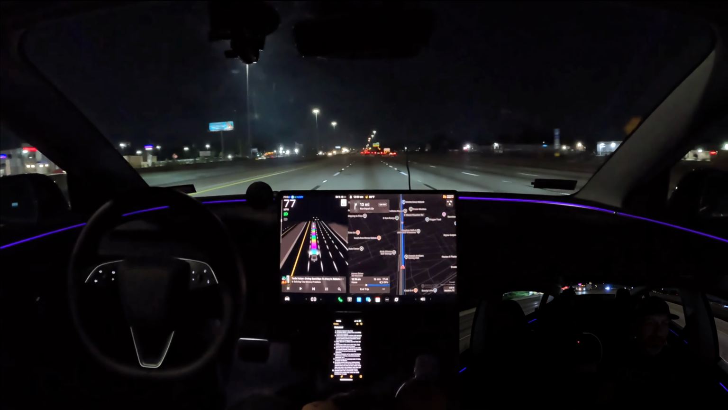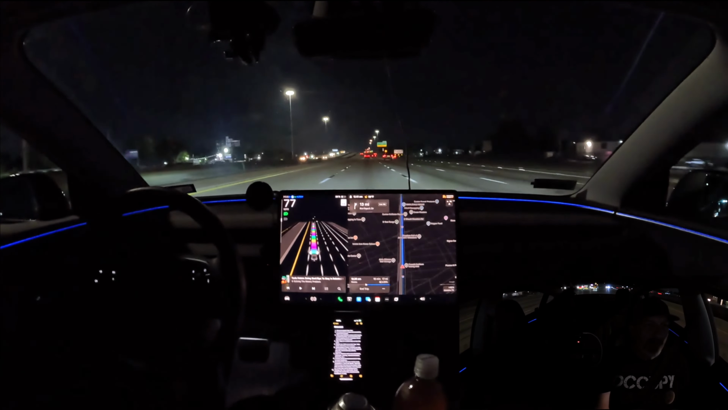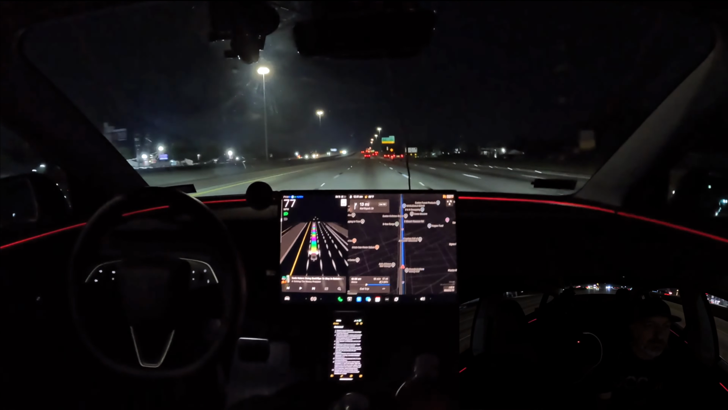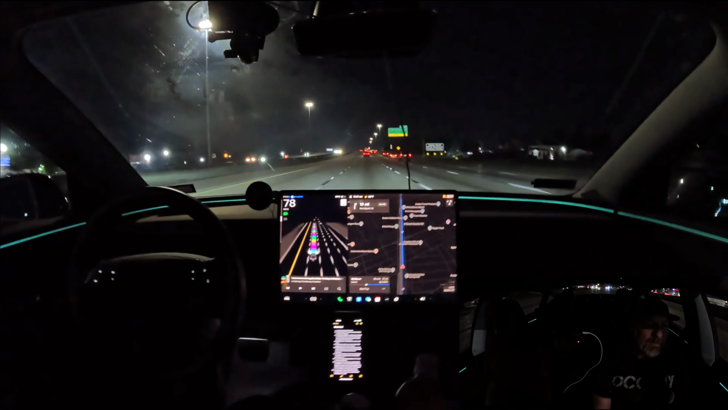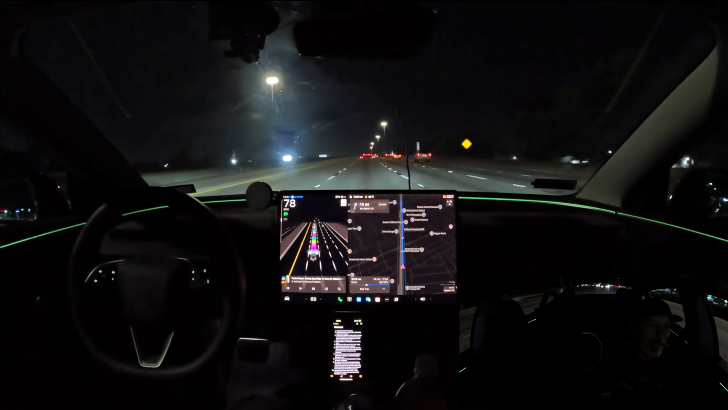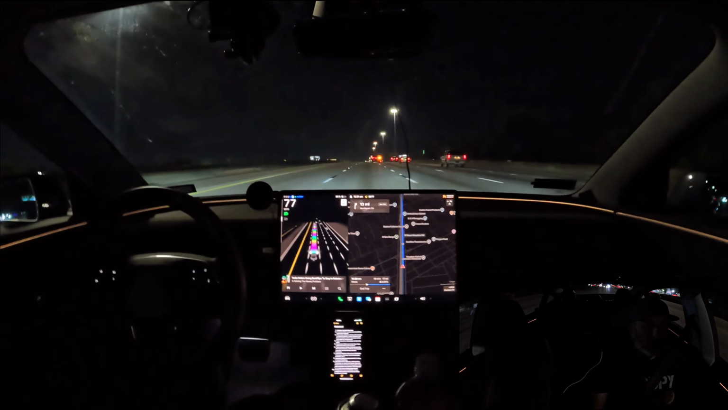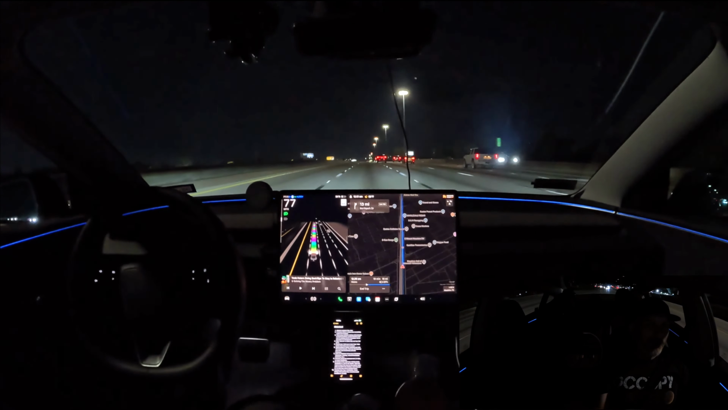And then also here recently, they launched the Bay Area Robotaxi. Now, we can't really call the Bay Area a quote-unquote robotaxi yet, so we'll call the Bay Area a rideshare.